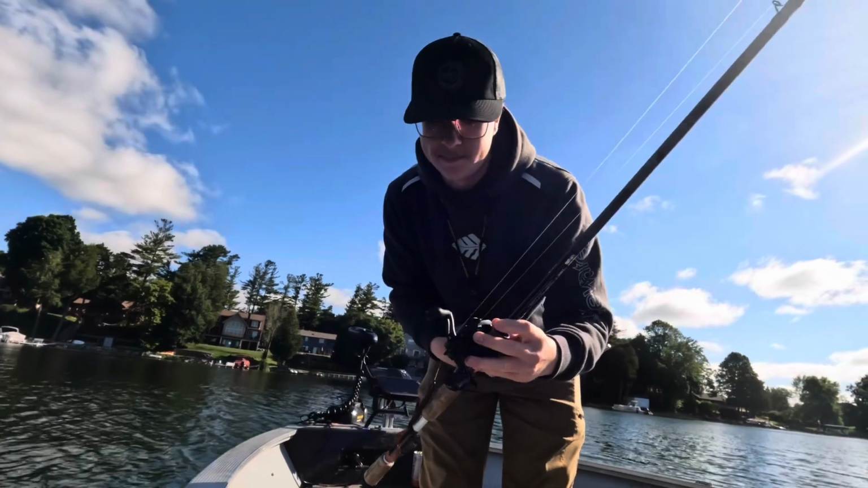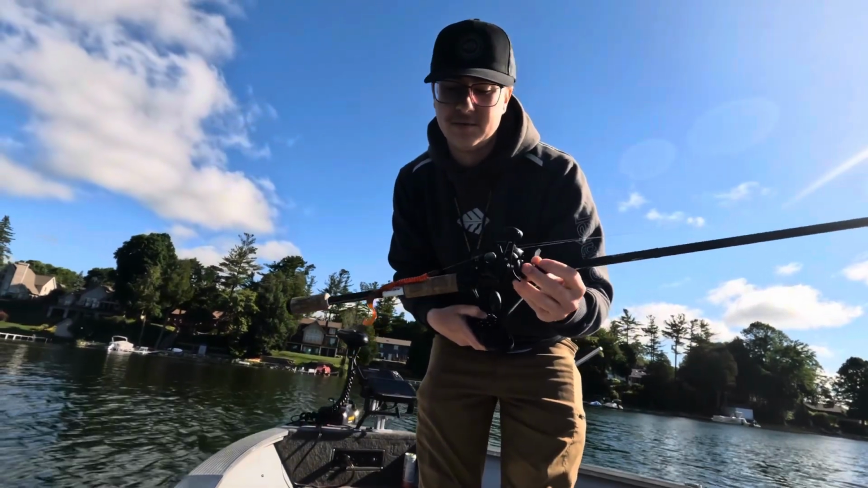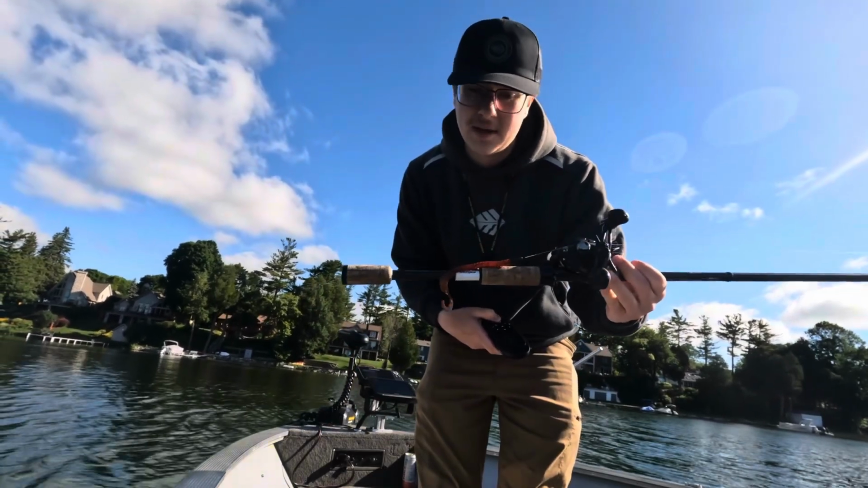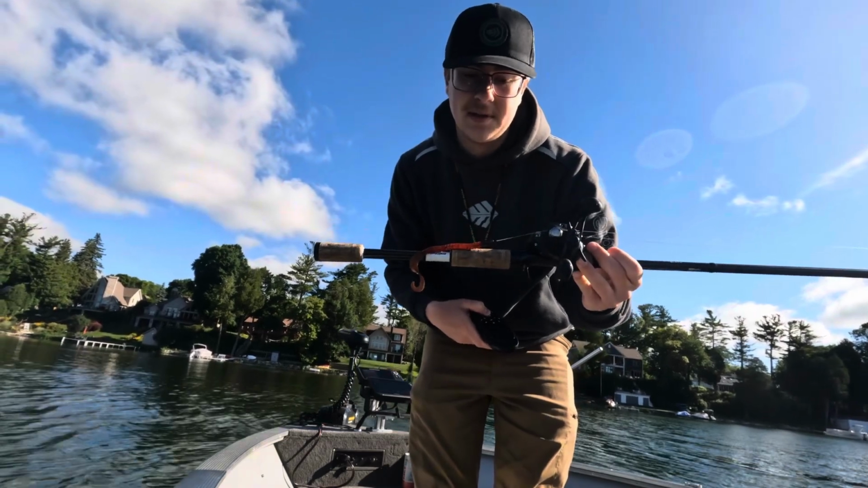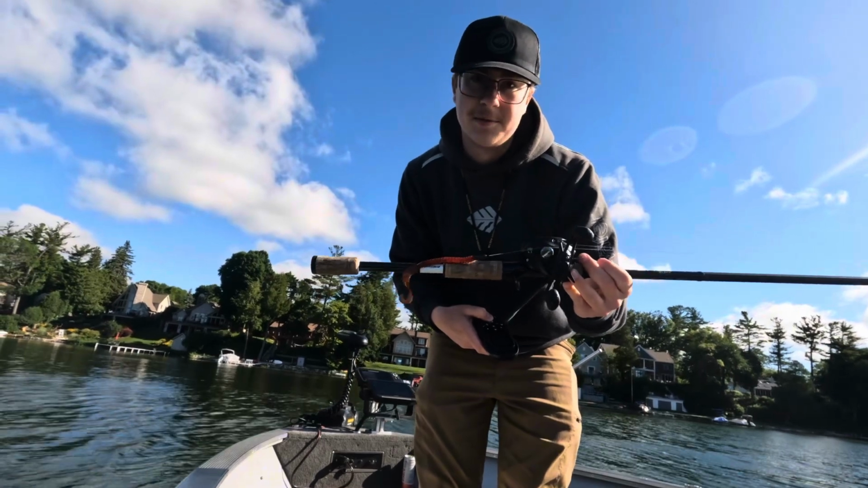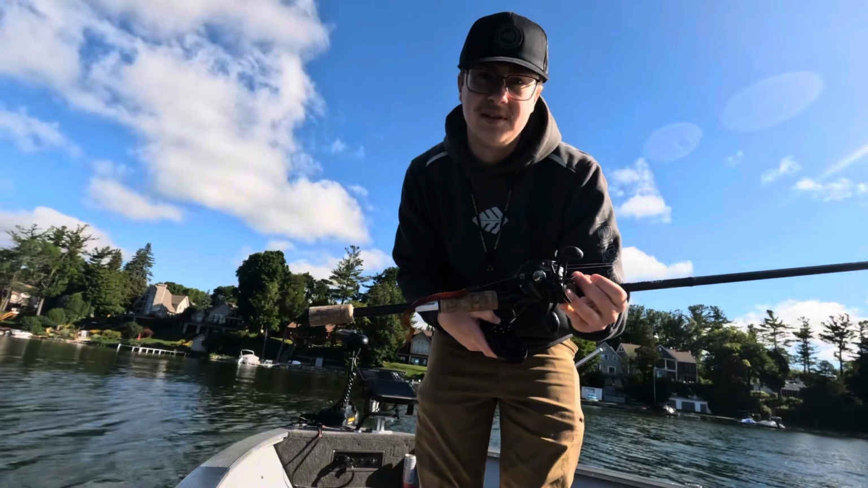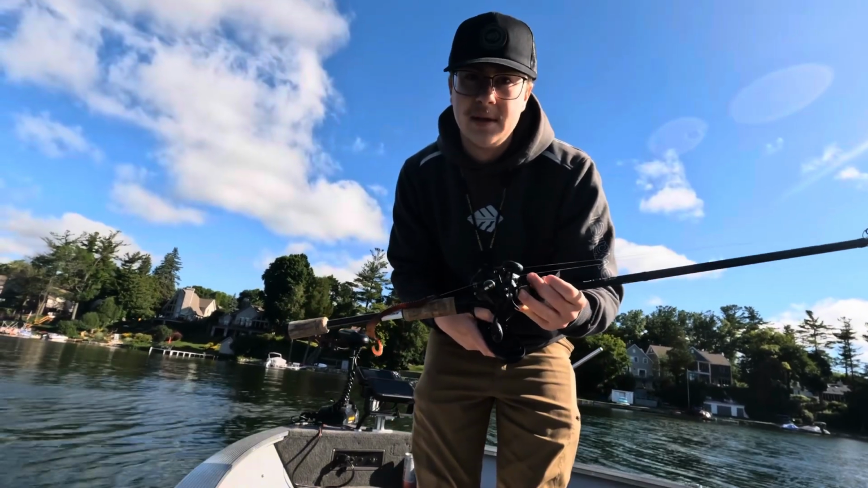Alright, so for the big worm, my setup is a 7'11" heavy. I've got 20-pound fluoro. This is a 7-inch ribbon tail. They get a lot bigger, you can fish bigger. This just gets the most bites for me. And then I've got a 3/8 ounce tungsten pegged. This stuff's pretty overkill. You could get away with any medium heavy 7 to 7.5 footer, no problem. This is just what I've got.